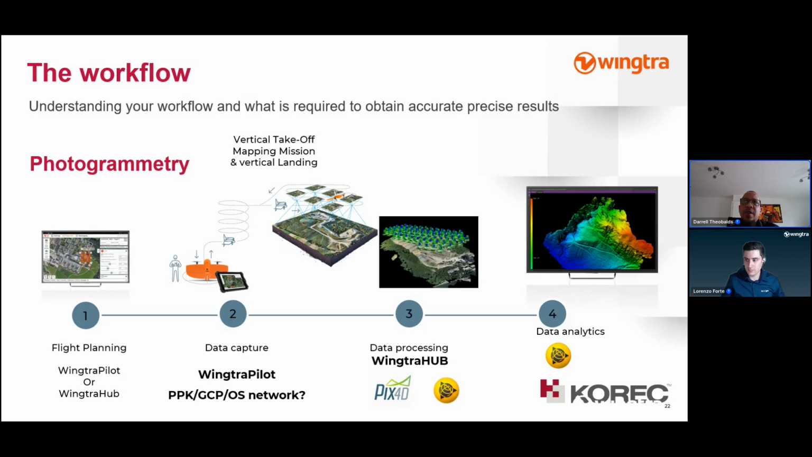So for photogrammetry, we had the flight planning software, which you can get in Wingtra Pilot, Wingtra Hub. You have data capture, where you use Wingtra Pilot to fly the drone and to collect the information you need. And then you have the data processing, which is in Wingtra Hub, and then you will export that data and process it in software packages like Pix4D and Trimble Business Center or any of these photogrammetry software packages. So that's for your photogrammetry solution.